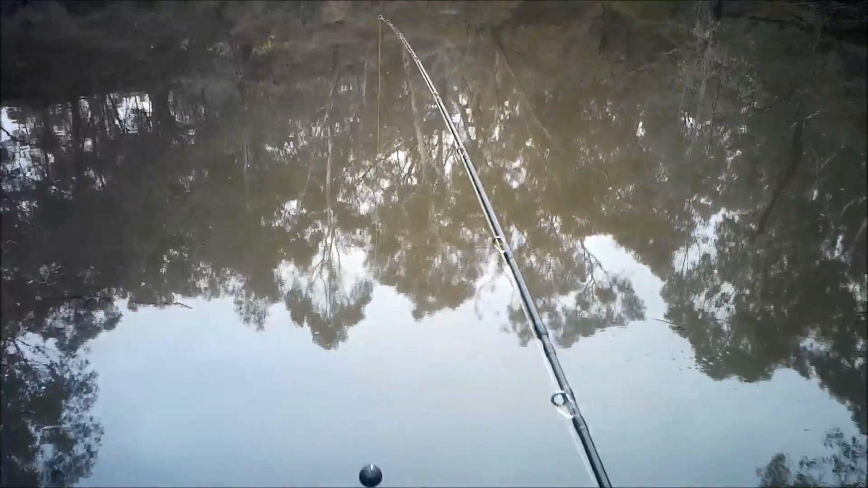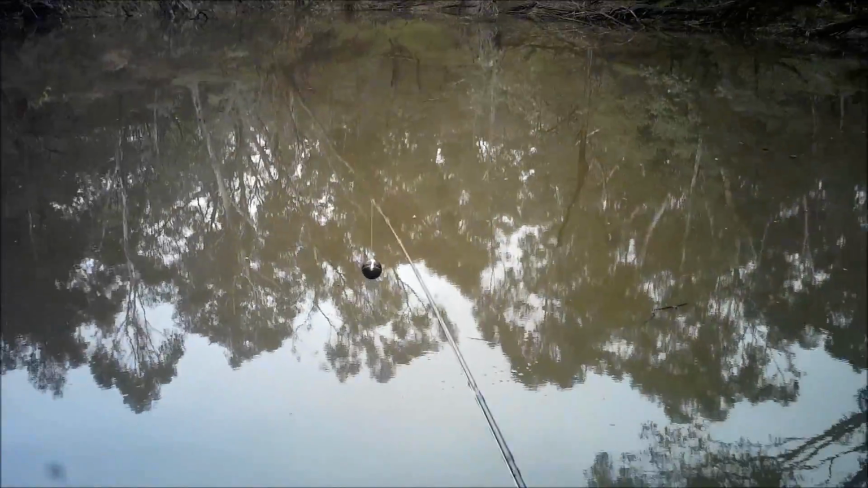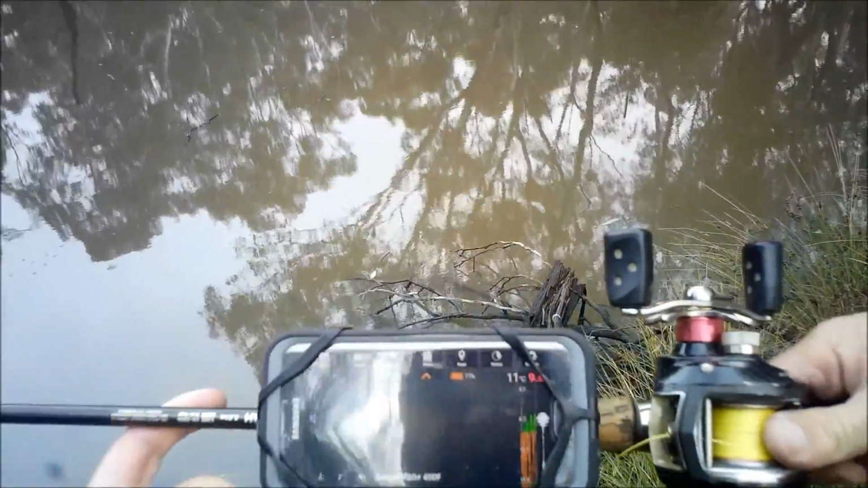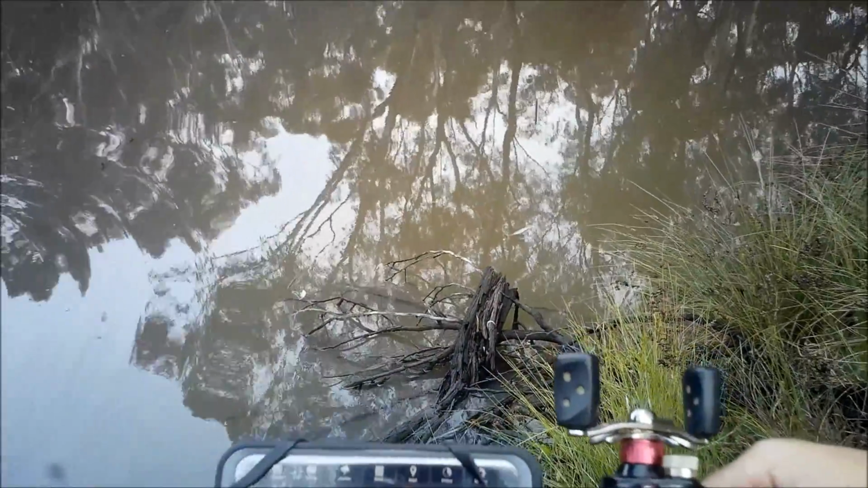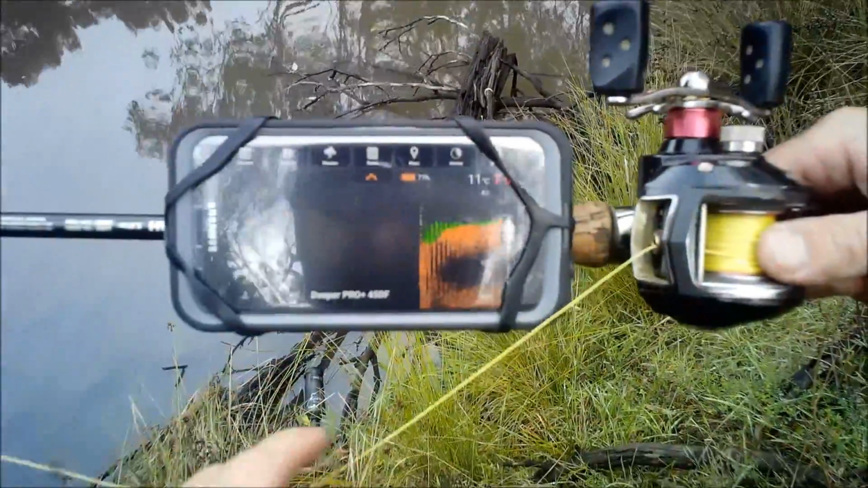And there we go. Too deep or too shallow? Oh, because it's drifted in towards the bank. So I'll just cast that out a little bit, just to get it working. So out there, right there, just that close to the bank, it's in 8 feet of water, or 7.5 feet of water, and it's 11 degrees.